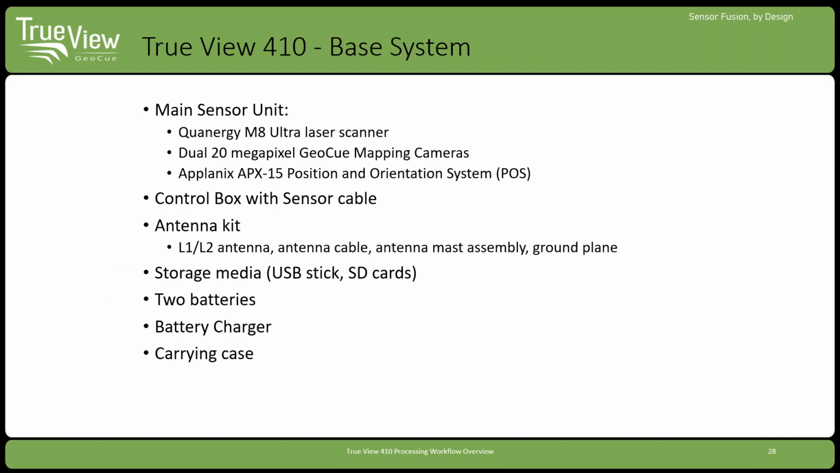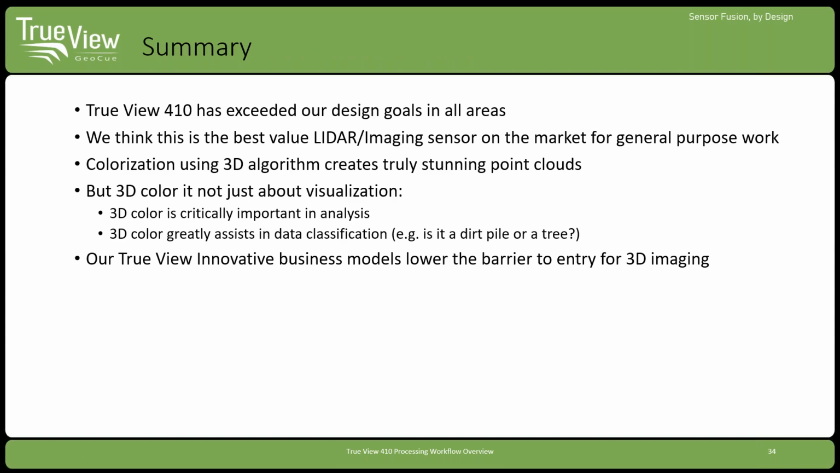So a little bit about the system. It's a Quantum GM8 dual 20 megapixel camera. We have the Applanix APX15 for position orientation. We've got an antenna for L1, L2 for the LIDAR unit. And of course, our drone has 3 on top because of the M600. It's got a battery charger, 2 batteries, case, all that kind of stuff.